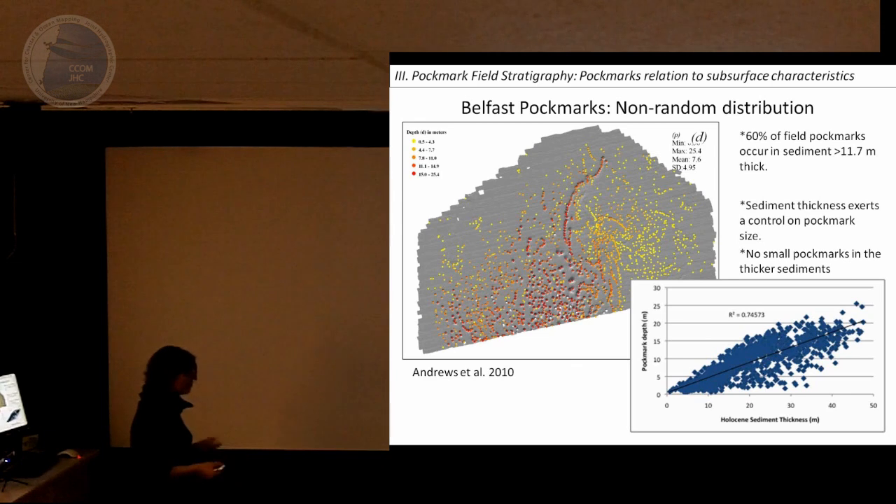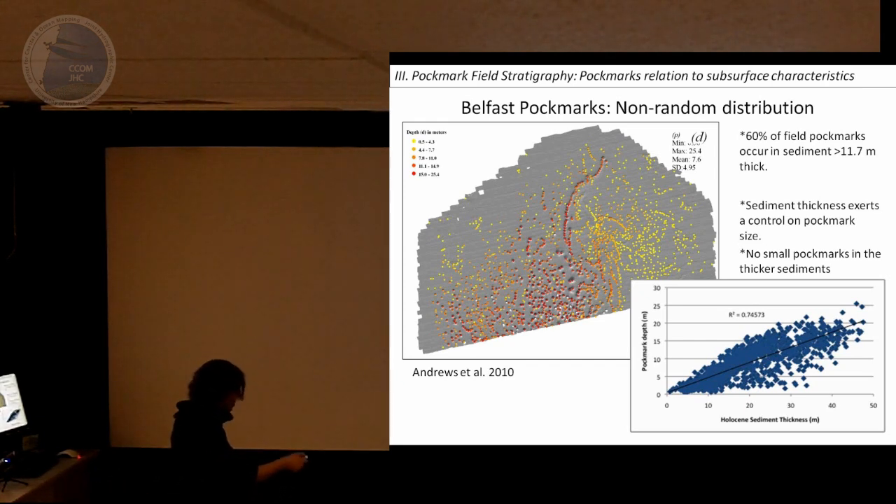So you wouldn't find large pockmarks in thin Holocene sediment. You get large pockmarks in your deep sediments in the center of the field with your deep basins, and you get your smaller pockmarks on the side.